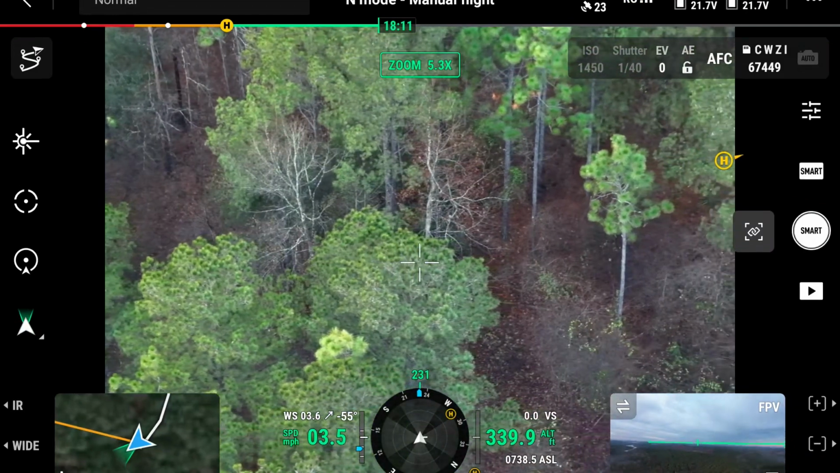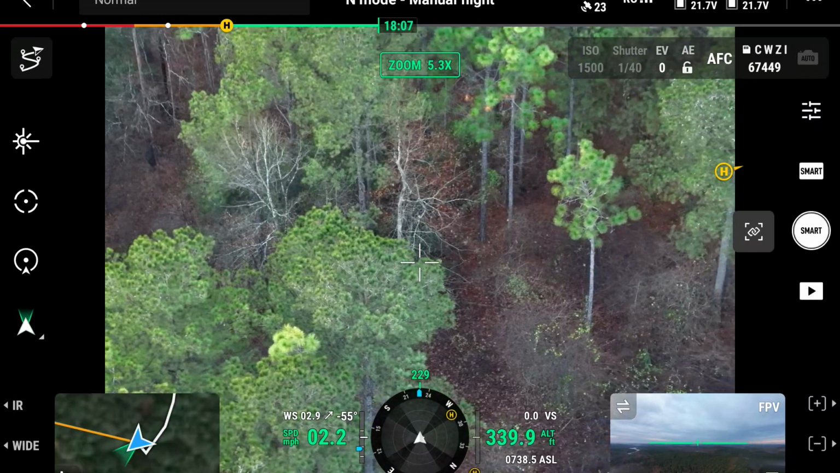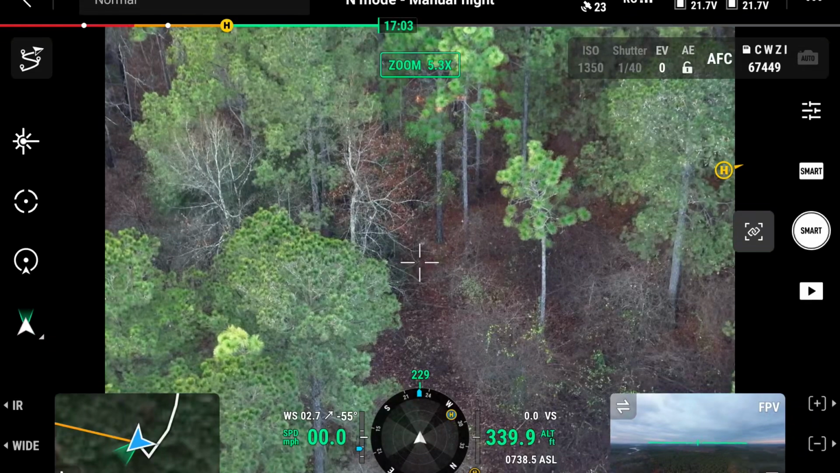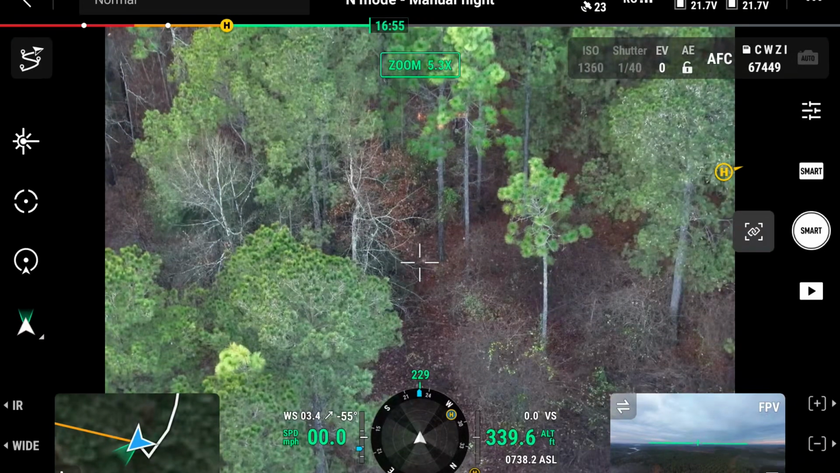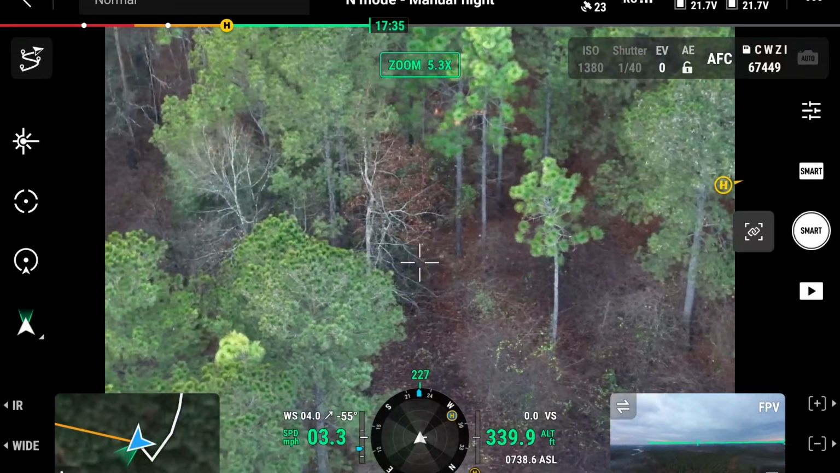I'm sure it's not. I'm just going to kind of make my way around and look. Should step out in the open air any second. Just wait on it. Make sure it didn't turn. It should have a visual. Or is it just up in those pines where I can't see it?